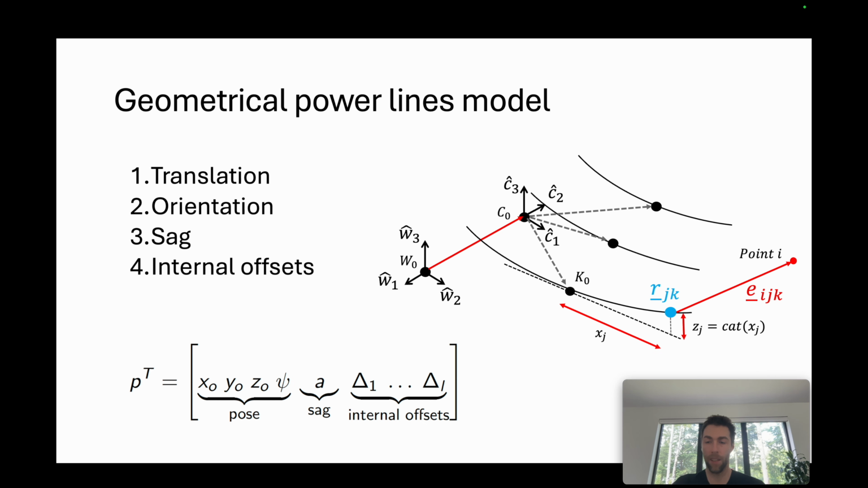So the approach we are presenting is based on having a geometrical model of the whole group of conductors. We assume that this group shares various parameters, and we don't try to individually track independent conductors, which we did before, and it was kind of a hard problem.